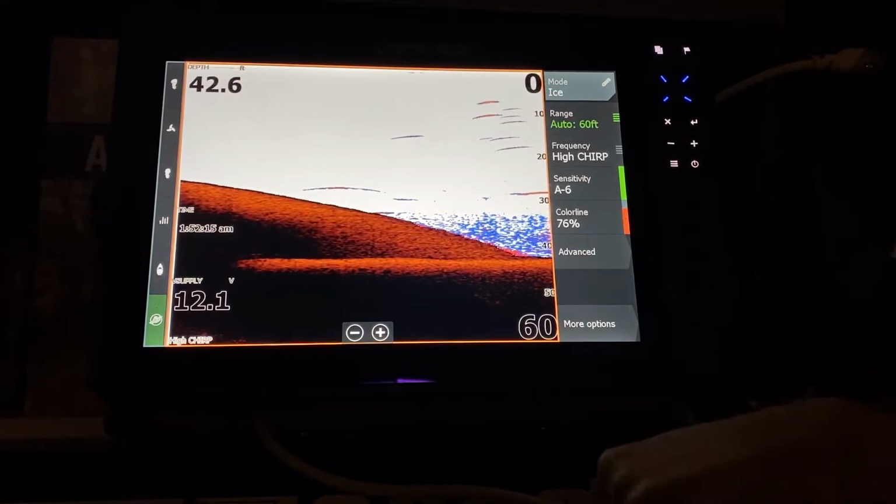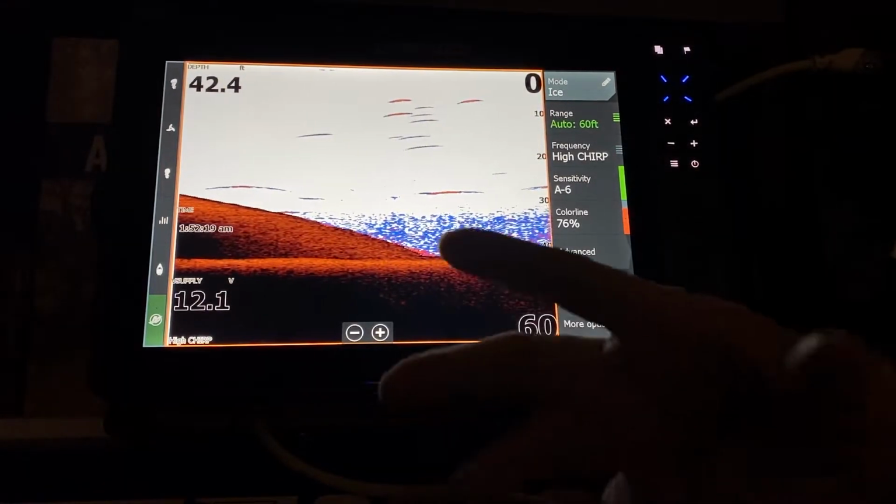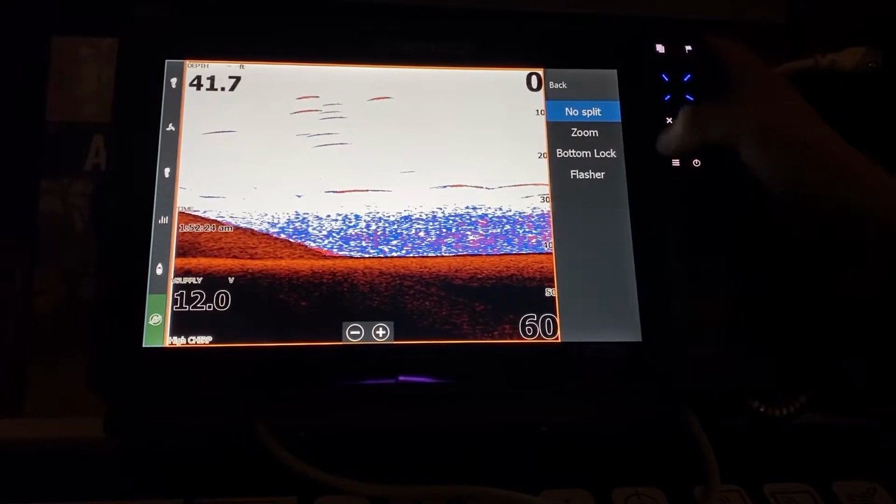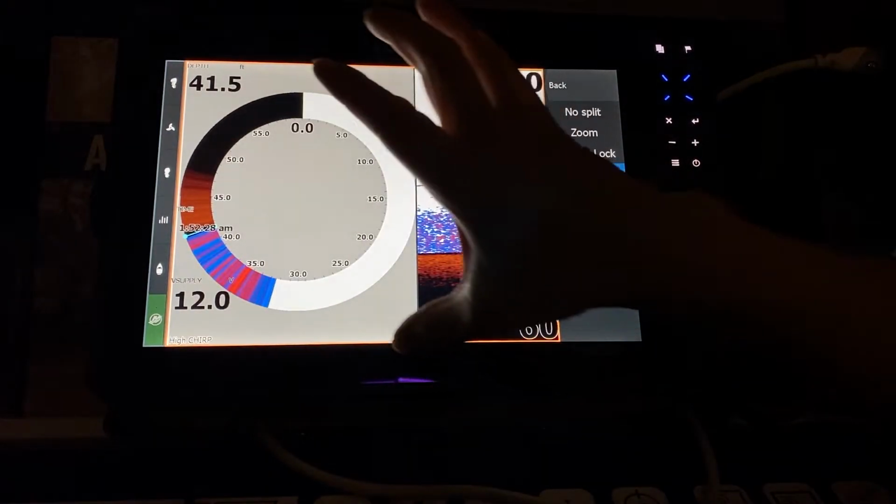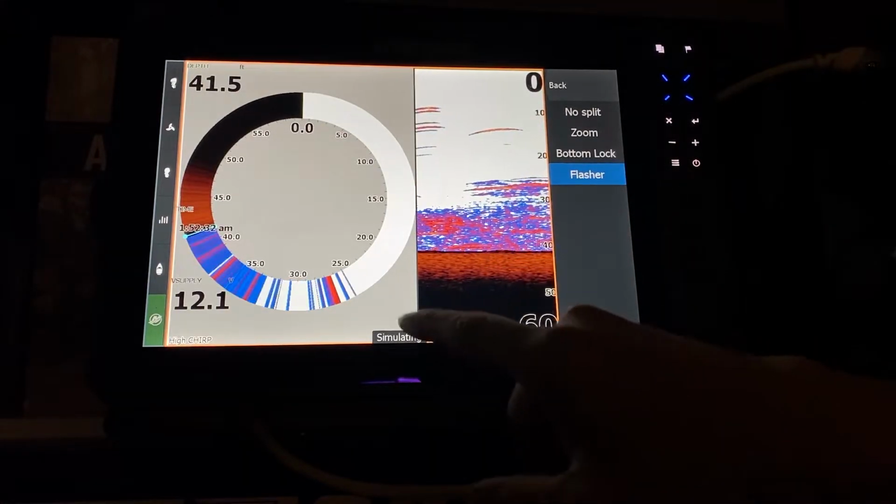Now, I want to use the flasher screen because my friend told me the flasher is better than the sonar, which we've just proven is false. But you want to use a flasher. You go to your split screen, you put the flasher on it. Here's your silly flasher, but when you turn on the silly flasher, you still get the sonar, so you can still reference what you're looking at.